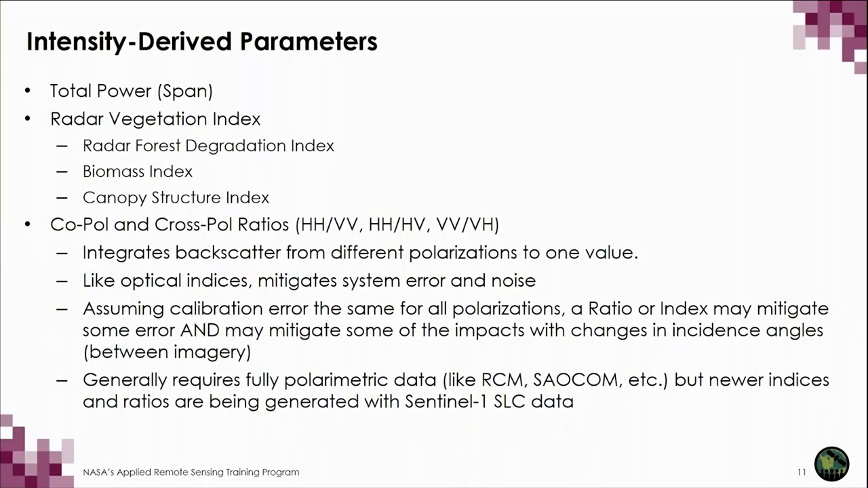Intensity-derived parameters are not concerned with phase information of complex SAR systems. They can simply be generated from the backscatter coefficient. There are several intensity parameters that can be derived, in particular while using ESA's SNAP processing tool.